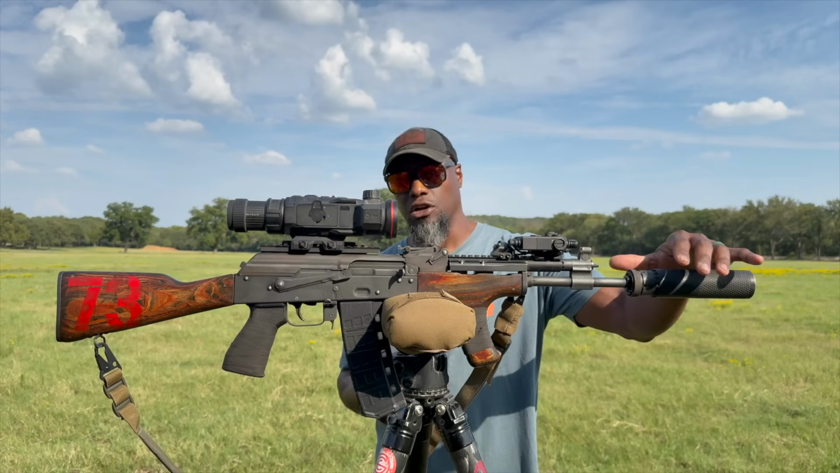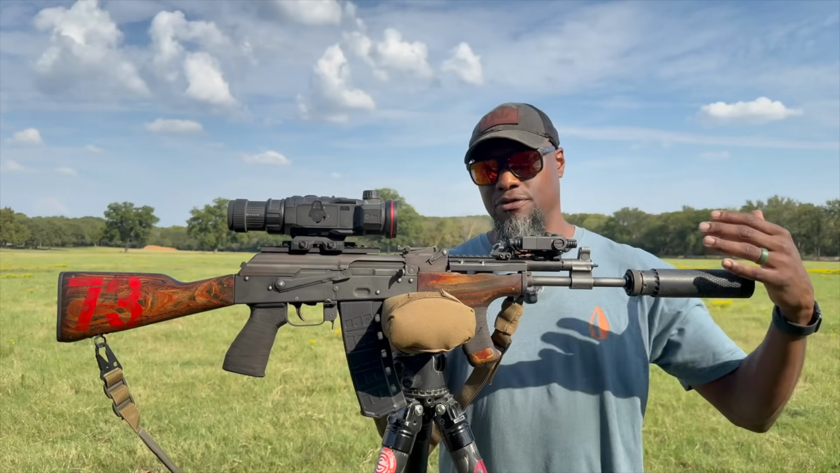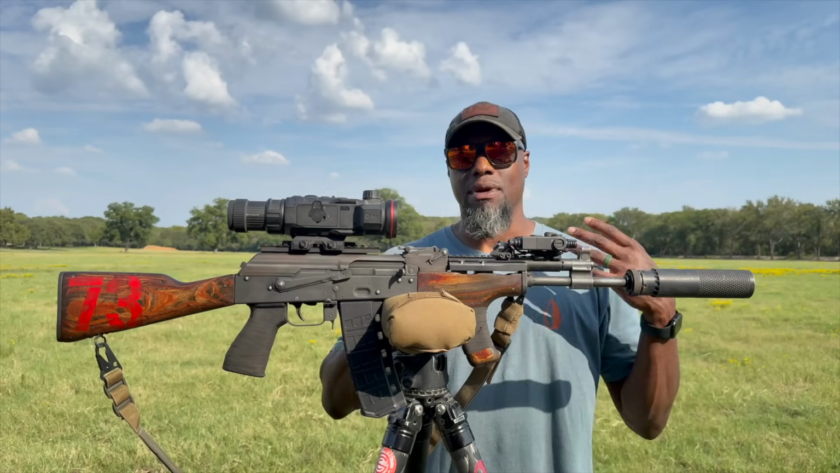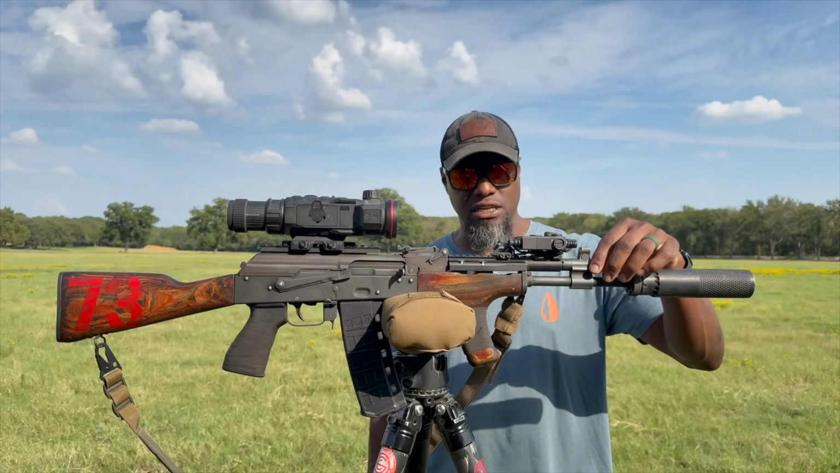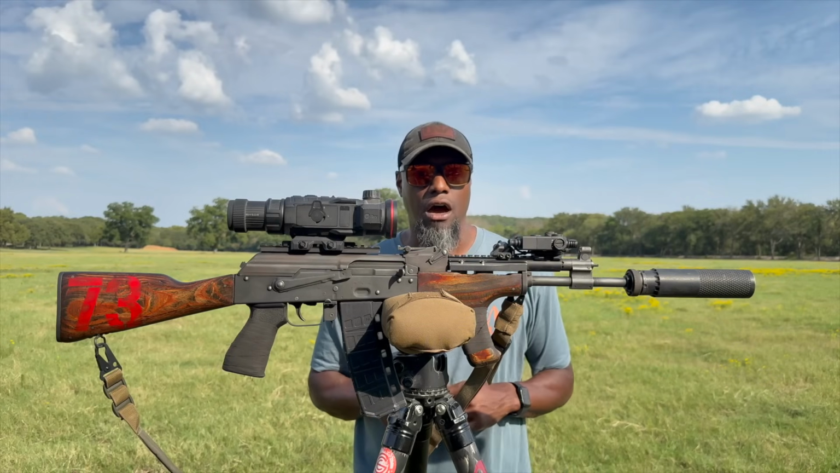So we have the Otter Creek Labs Infinity on here, unfortunately with the wrong end cap, but I have been hunting with it with the 5.56 closed end cap, and it makes a huge difference, especially with the adjustable gas block here. Up is wide open, side is like the suppressed setting, all the way down is completely shut off. The bolt will not operate.